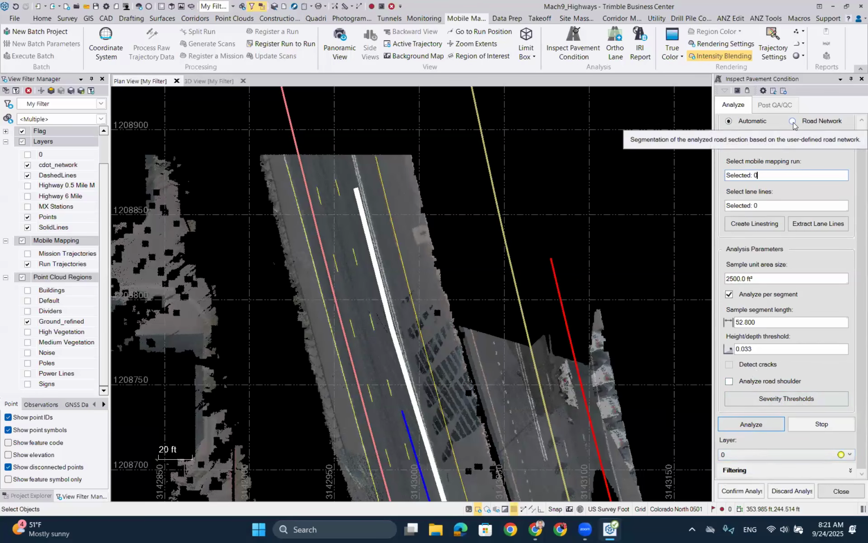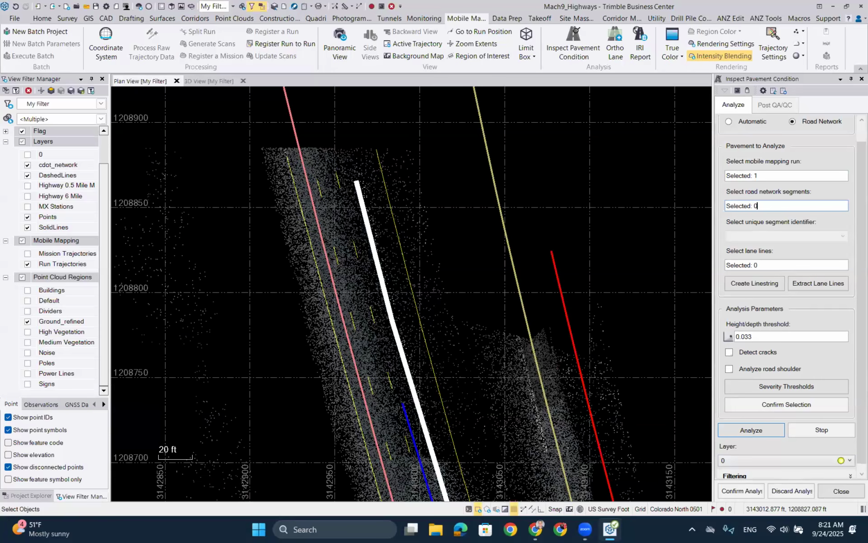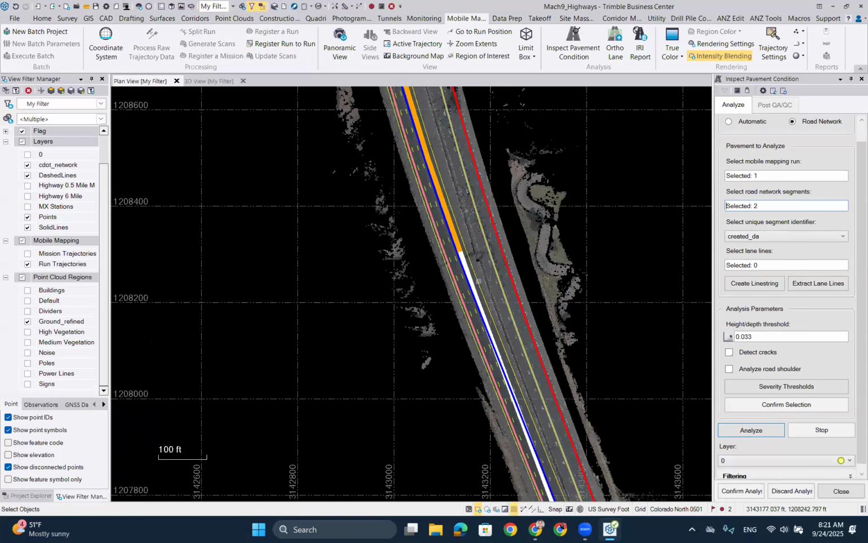Now we have added the road network, and you'll see this works a little bit differently. So again, we will select a mobile mapping run. The network segments are all the little parts that you have there that have feature codes assigned to them to define the sector sections for us. So what I will do is I'll select one there, I'll select another one, and let's do another one there. So those are the three sectors.